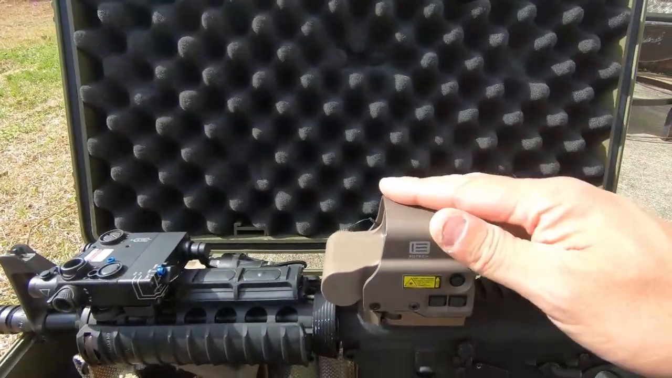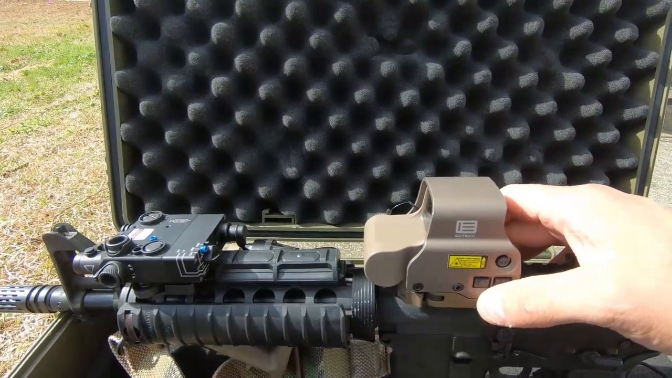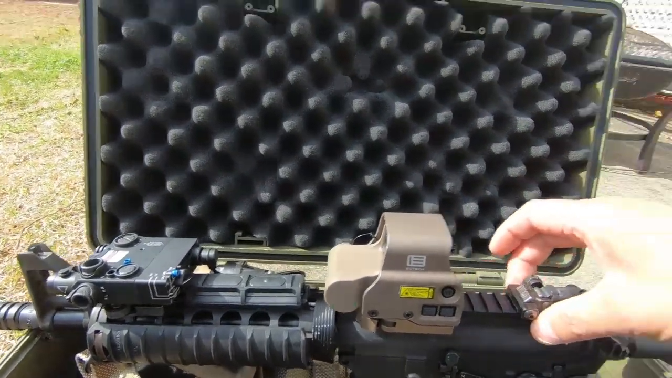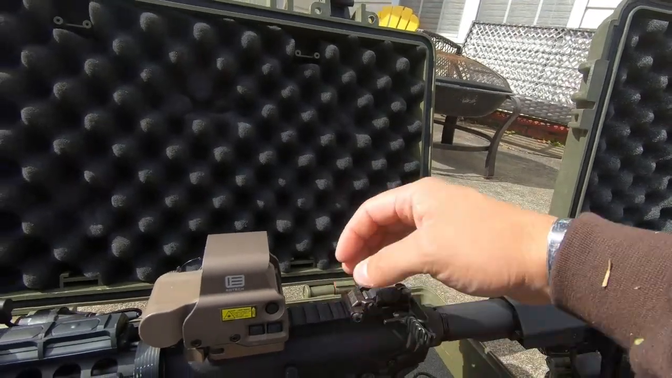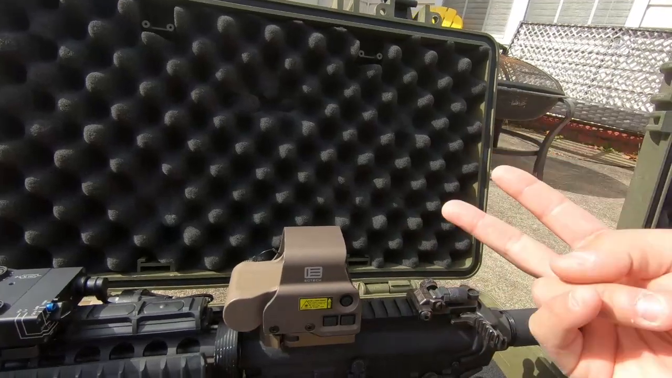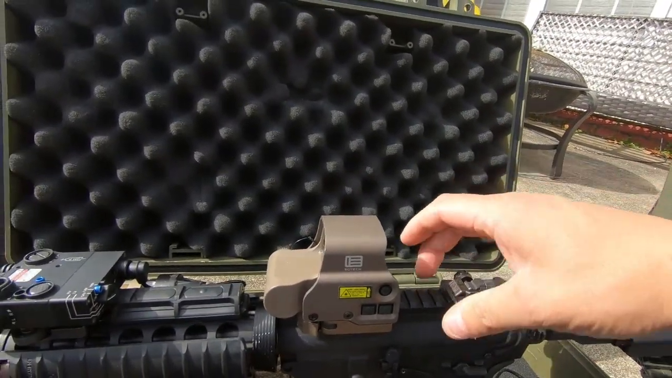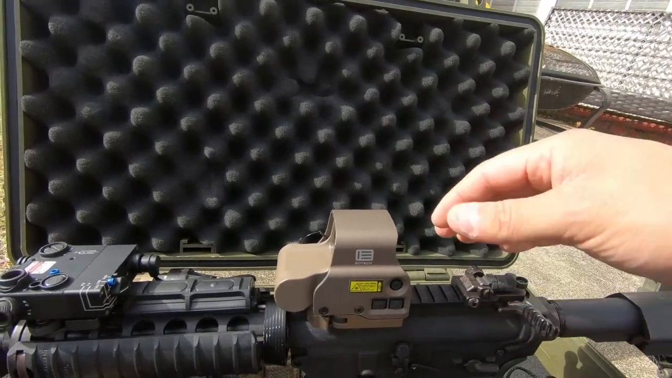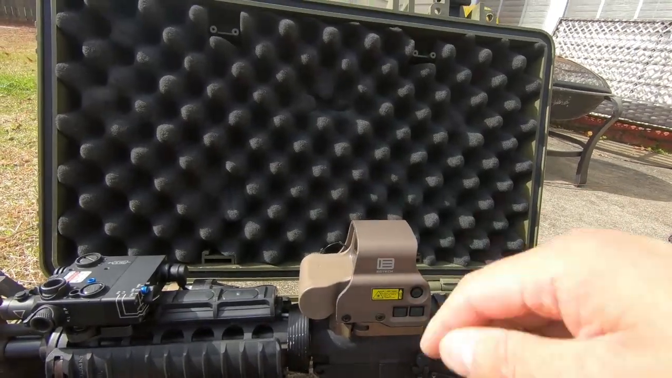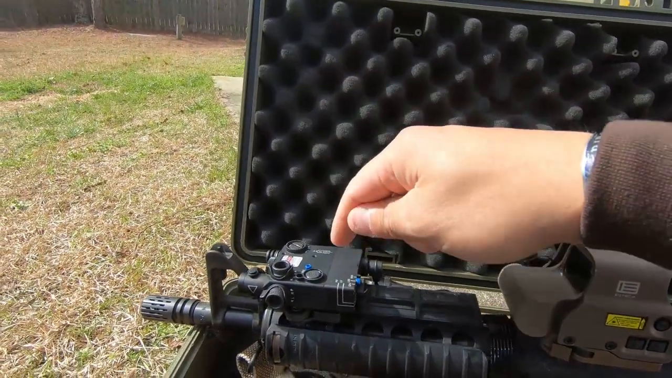Work our way back to the EOTech. This EOTech I really want to use for night vision. It is night vision capable, and people are like, well, how are you gonna see with the NODs like that? It's a little weird. Well, I could take this off, this Knight's Armament backup sight, mount a mount, on which I have another night vision. I have two night visions. I have a Gen 2 Plus and I have a Gen 3, and I can mount either one on there and be able to see the reticle with this button here for night vision. So I can operate with an optic, I can operate with the laser.